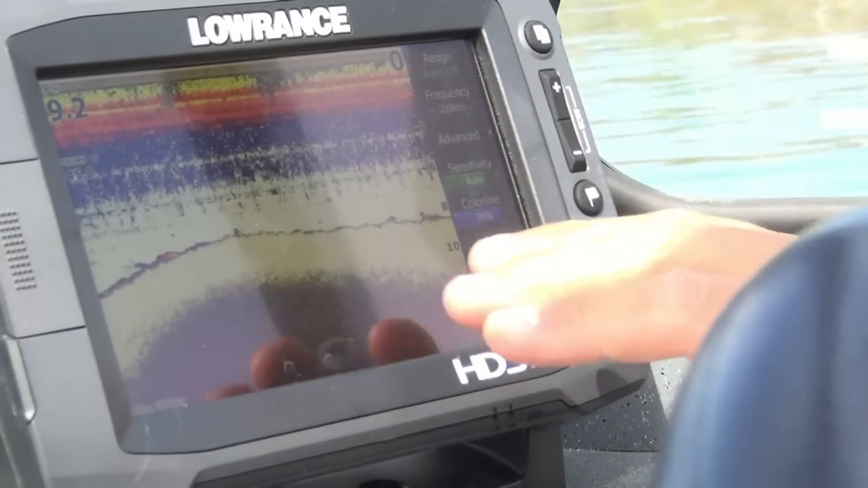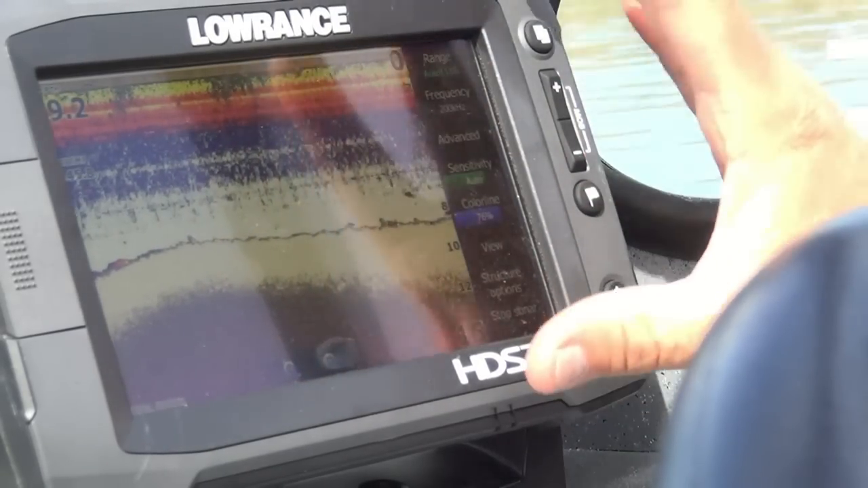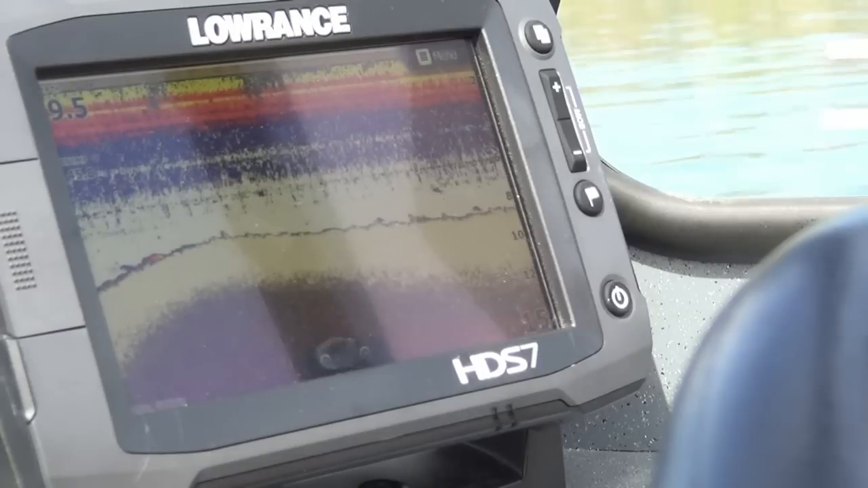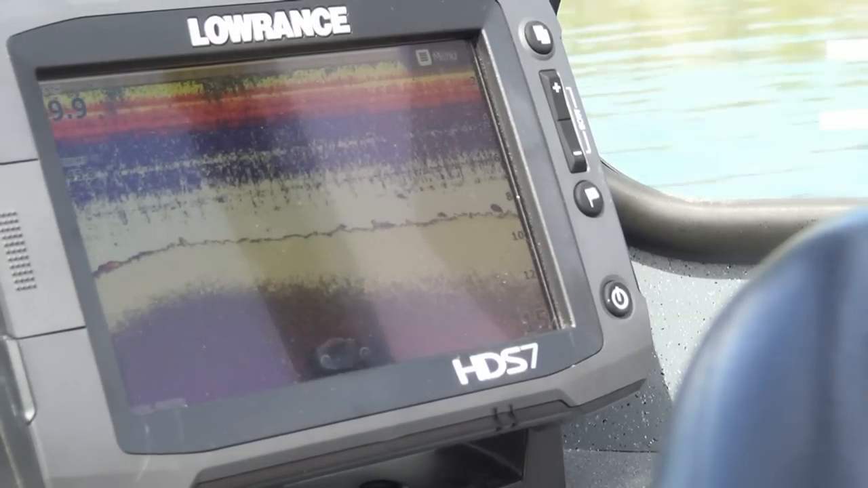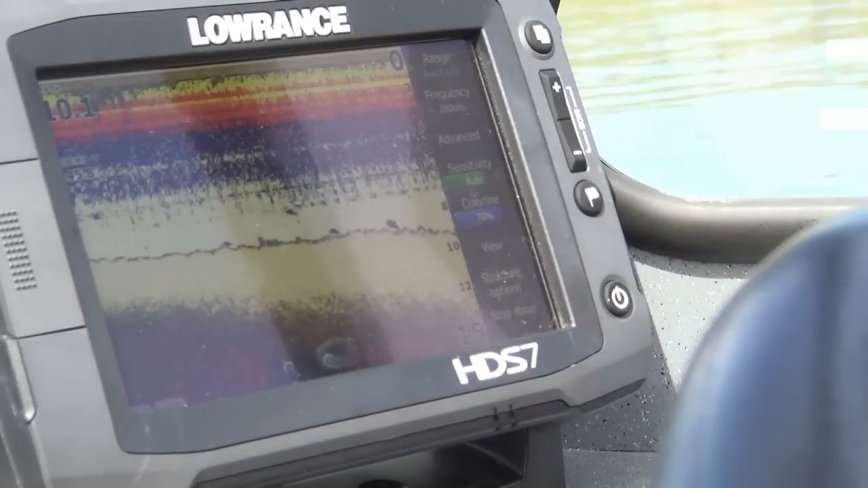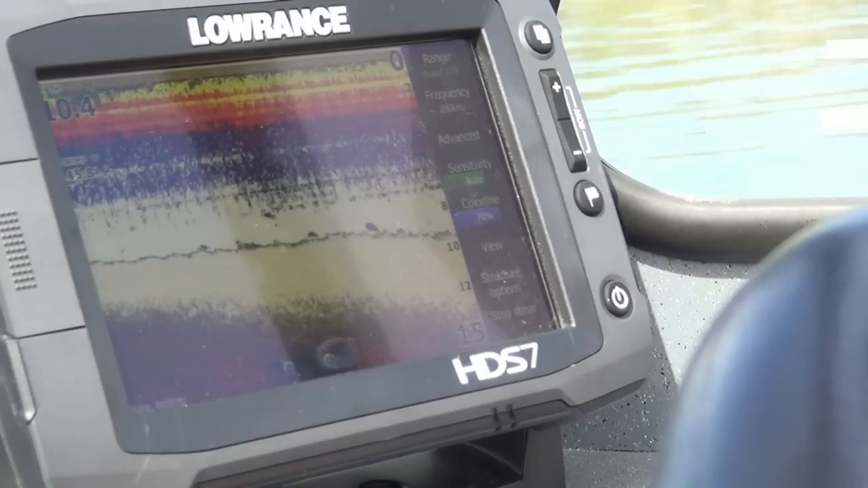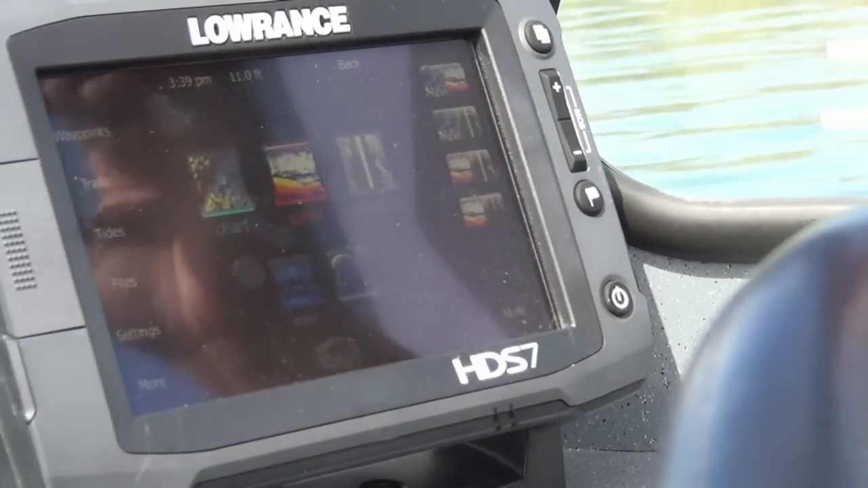A lot of people are happy with the normal sonar unit, and if you're going to leave it that way, you can just grab the screen and slide it off, and bam, you've gone to a full picture and don't have to look at that menu. Now if you decide you want to go back to that menu, just tap again and it pops up on you. It's that simple. Now let's go back to the main page.